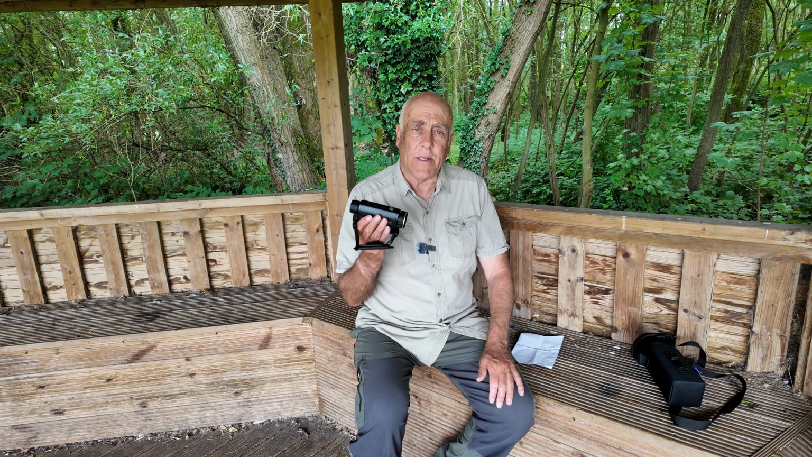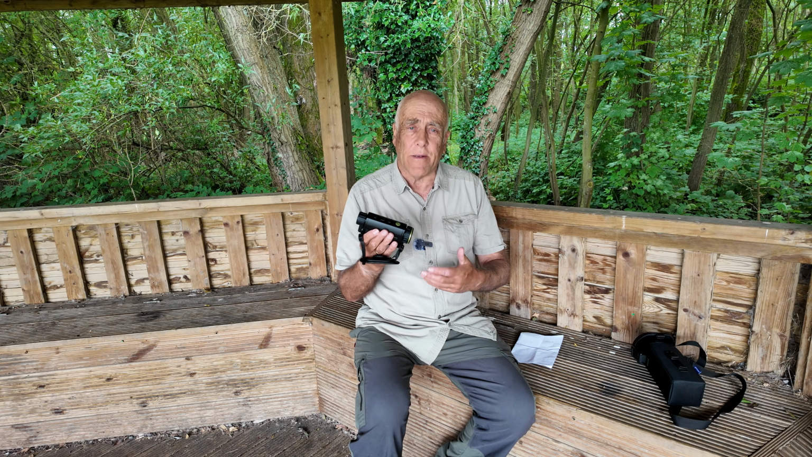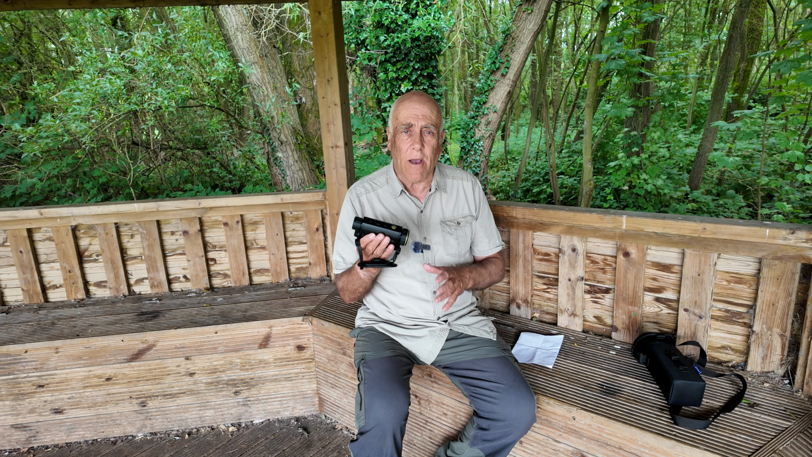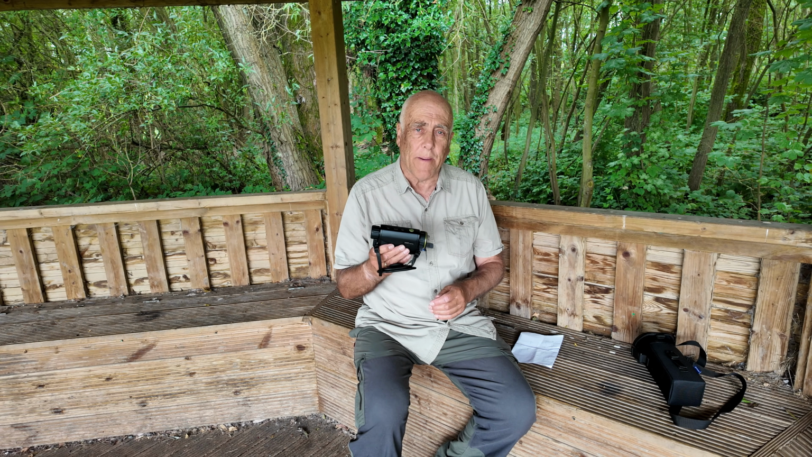Very noticeable that the price of thermal viewers is coming down quite rapidly. You can pick this up for £1,360 approximately, and this is for the higher end of the consumer market with a pixel count of 640 by 512. That's always been regarded as high. You can go higher, but they become very expensive, so they're getting cheaper and cheaper.